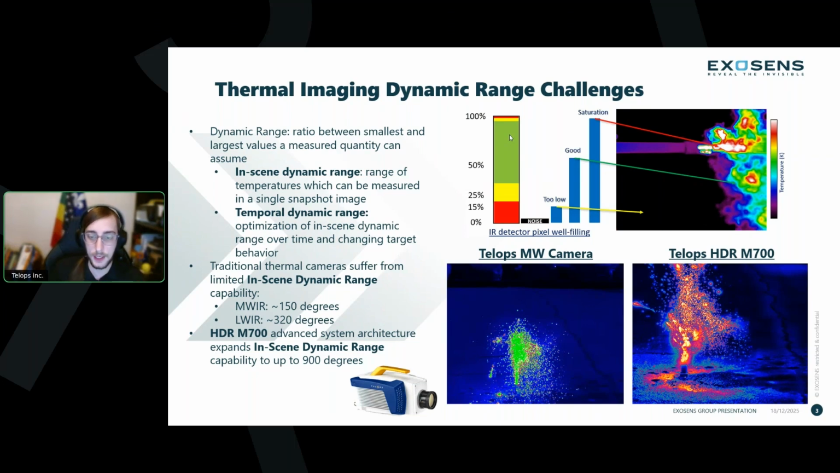For example, you might be able to see the ambient temperatures or lower temperatures, but you might have saturation here like we have on the left in the green pixels with the mid-wave camera over your high temperature target. Or if you shift up to a higher temperature calibration, you might lose that ambient or lower temperature information. It might be lost in the noise and effectively blacked out.